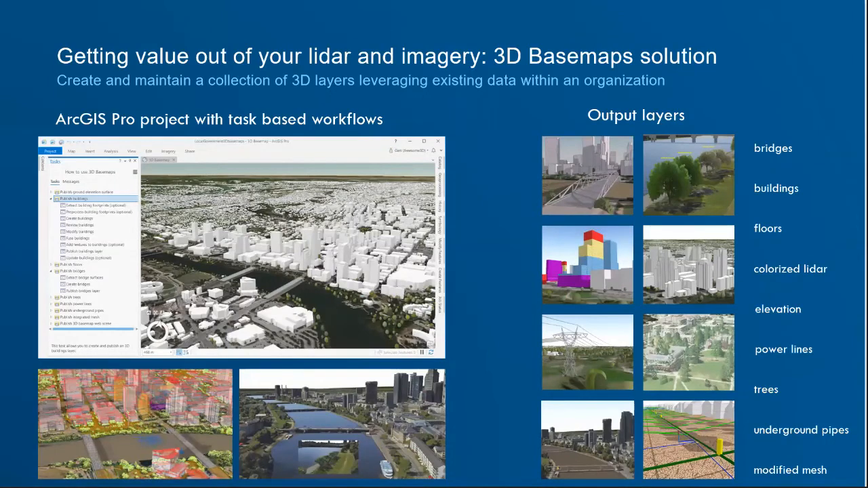So one of the things about it is it's an ArcGIS Pro project with task-based workflows that allows you to create numerous different types of 3D objects that go into your base map. So you can build, one of the new ones just came out is bridges. Buildings have been there for quite a while. You can divide your buildings into different floors if you want to represent different floors.